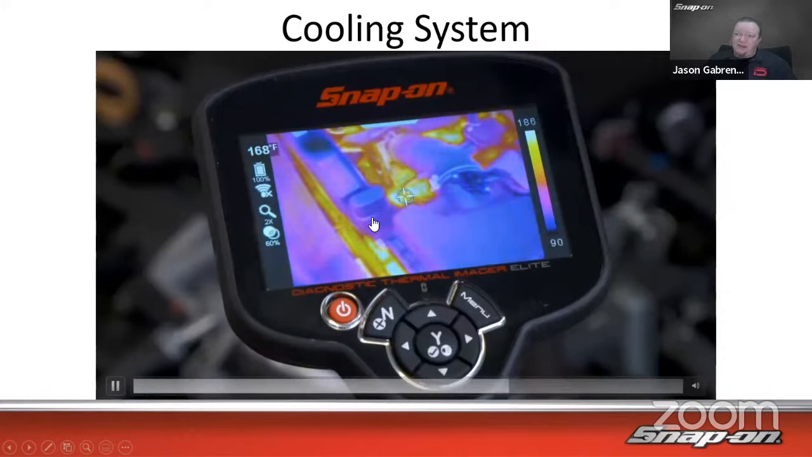And then how about radar sensors? This is kind of a newer thing for a car, right? So ADAS. I can see on this vehicle that the radar sensor is working. Ultrasonic sensor, same thing like that as well.